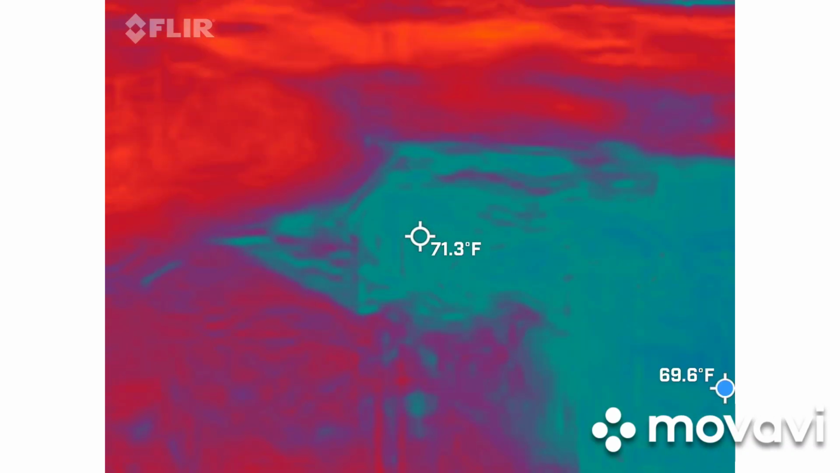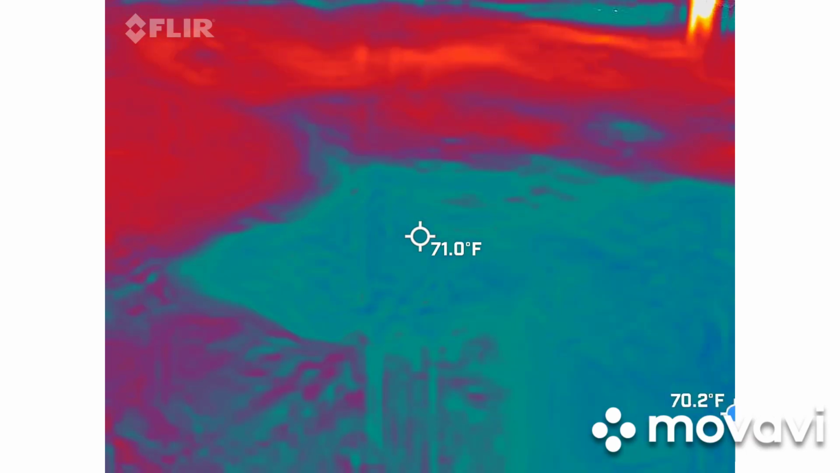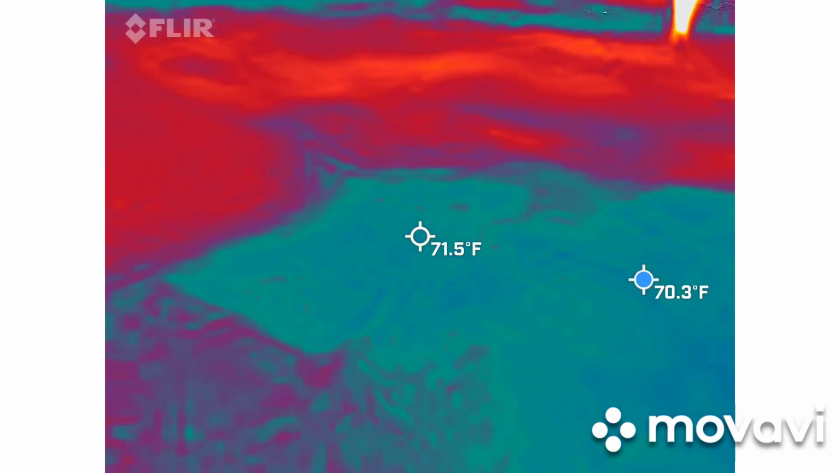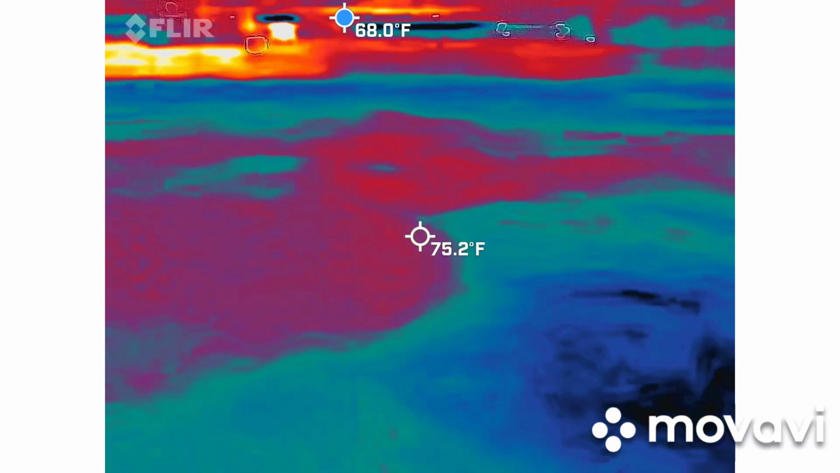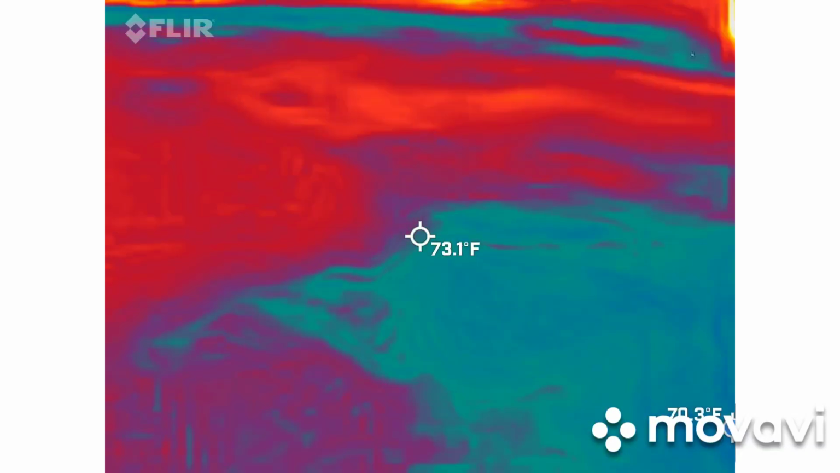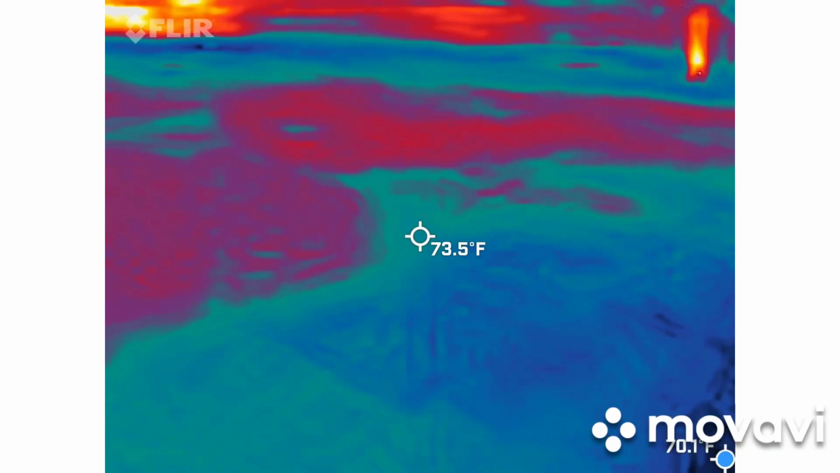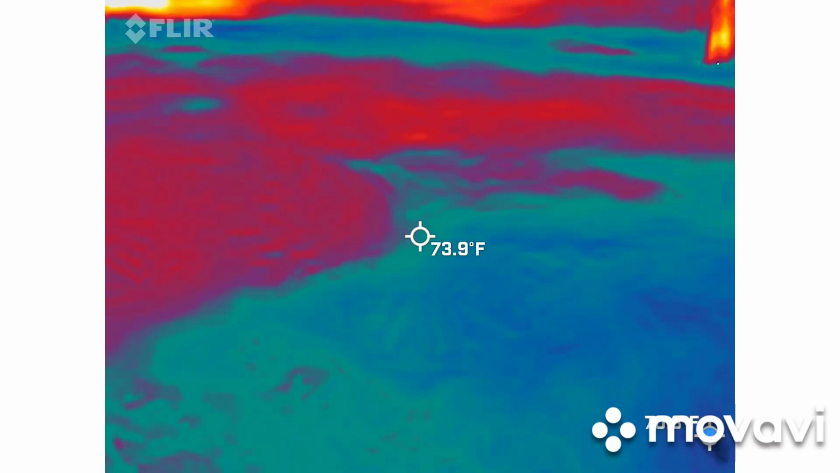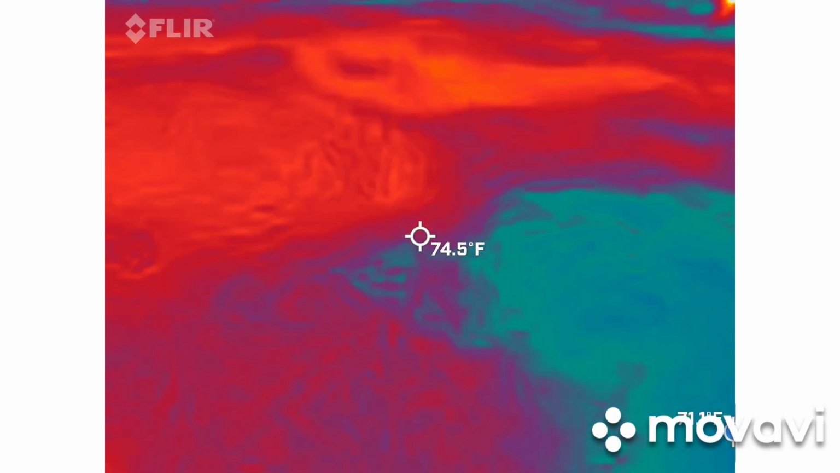This is a cheat sheet for you, so you can see the warmest spot and the coldest spot in the temperature. Notice the 79 degrees up here is not what the crosshairs is, because the crosshairs is just wherever the center of the screen is. It's still showing an 80-degree temperature here, but the coldest spot is around 70. I'm looking for probably a good 20 to 30-degree difference between the highest and lowest before I get excited.